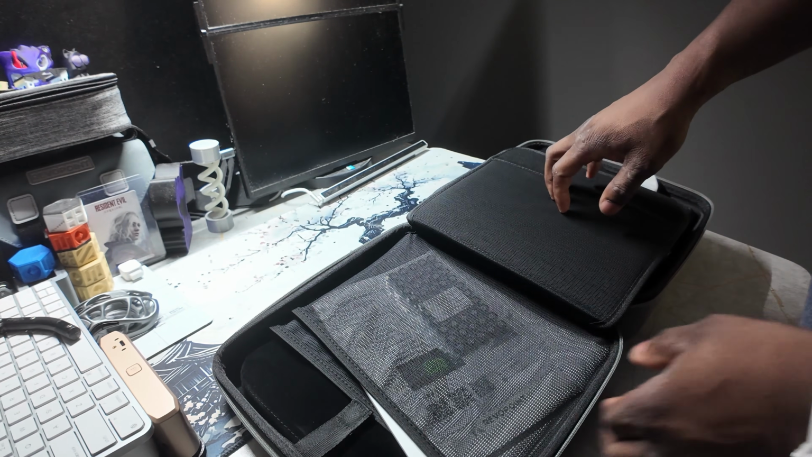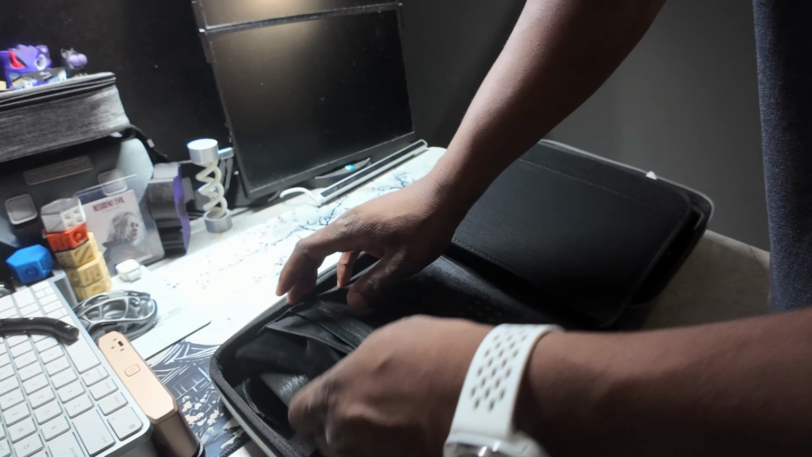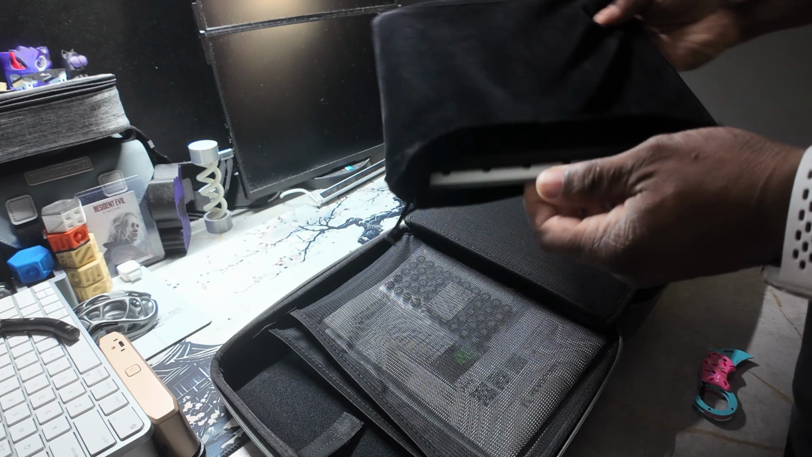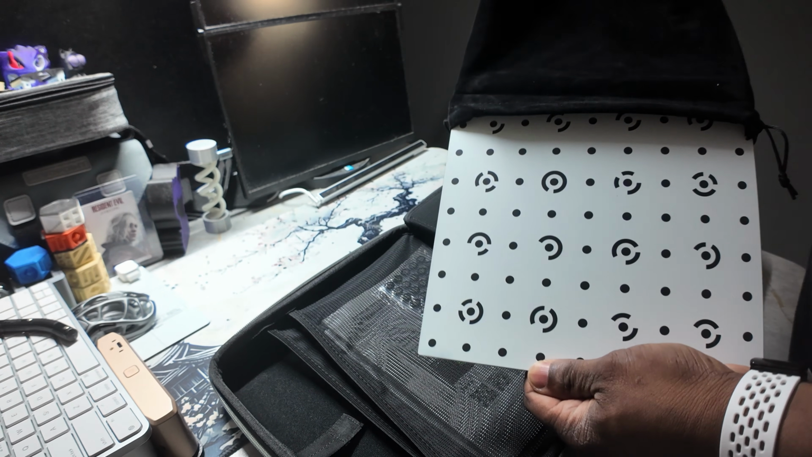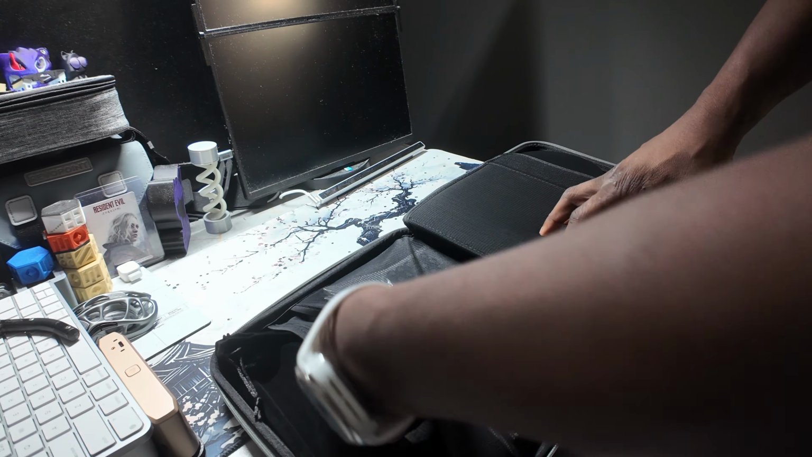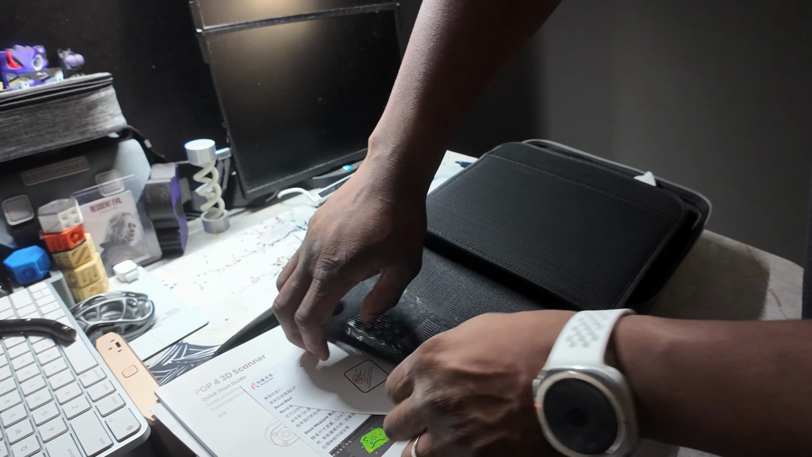This most likely be the calibration board. Which the board is also on the smaller side, so that makes everything really great for travel. Your documentation and pack of markers.